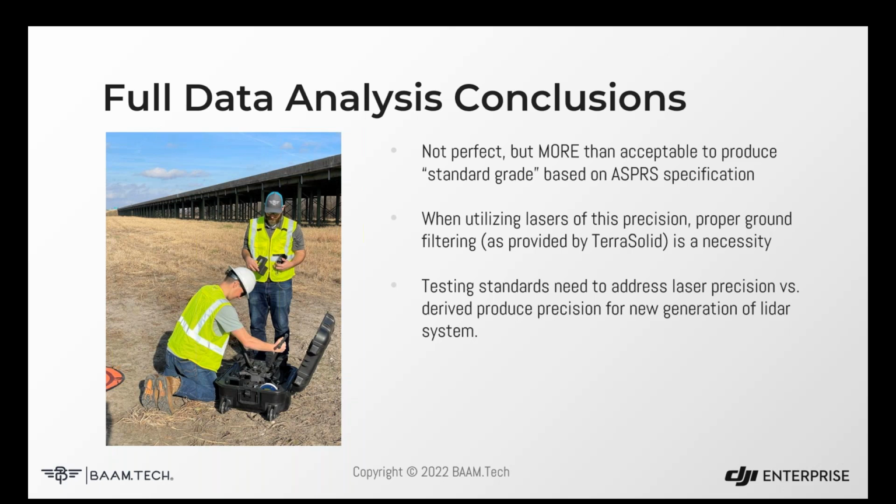And then the last thing, as we talked about in the within swath relative accuracy, I think there's an opportunity we need to revisit that part of the accuracy standard when we talk about laser precision, and maybe find a way to quantify both the precision of the laser itself, but also the precision of the derived point cloud that we're going to use in our final products.